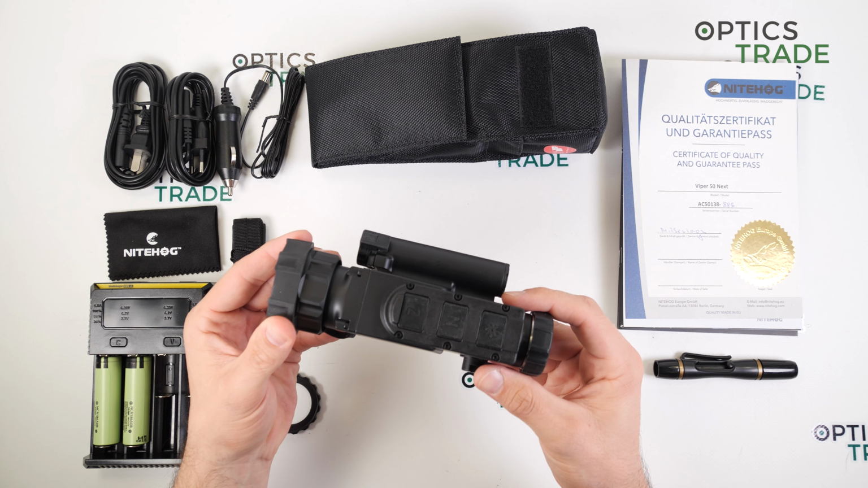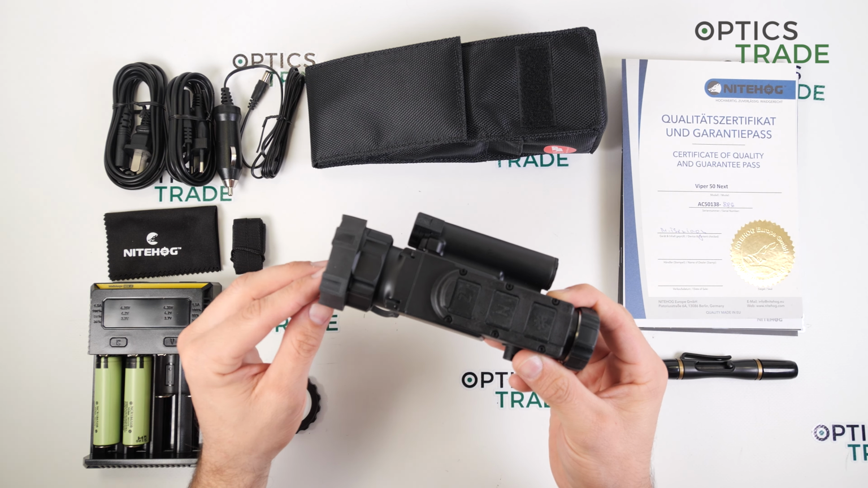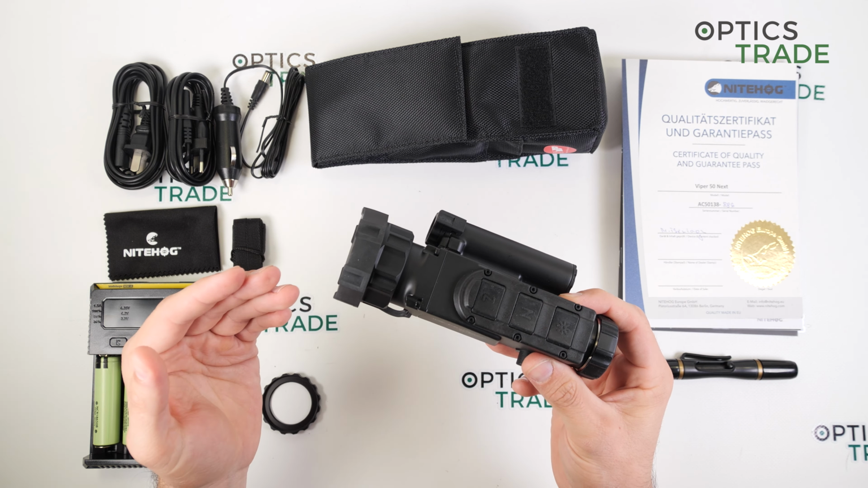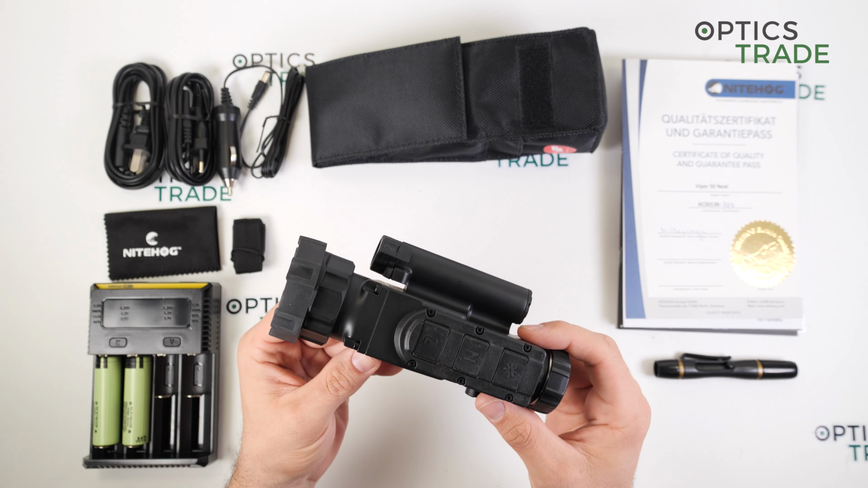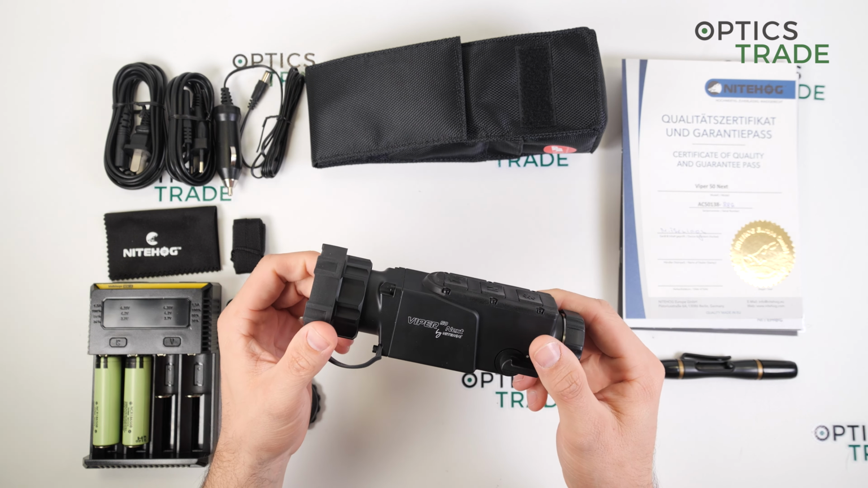Nitehog stated 295 grams, but what I measured, even without the lens covers, is still more. With the battery, the device has 370 grams, which is still very lightweight compared to all other thermal devices on the market.